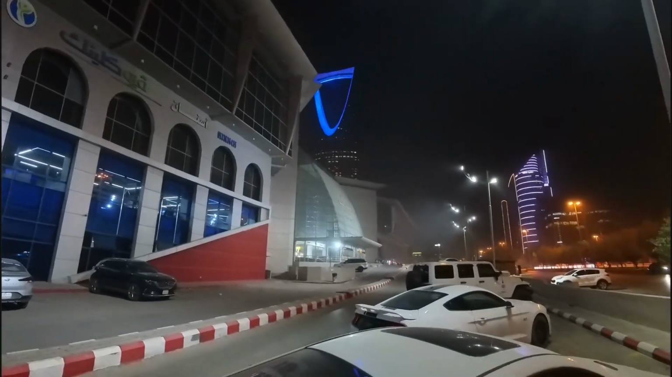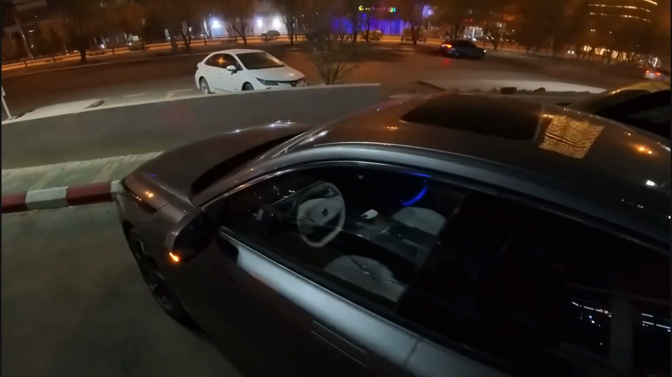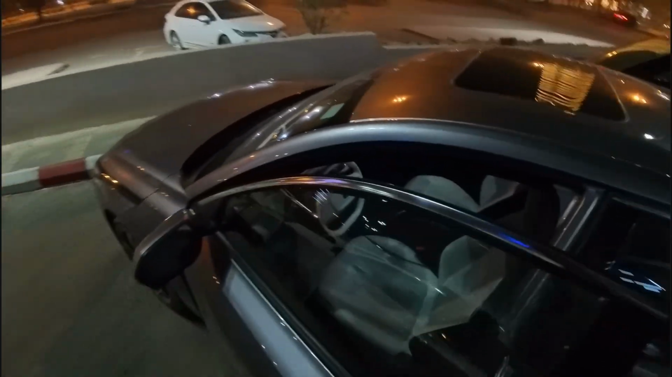The Kingdom Tower in front of us, Mumtaz. But I actually forgot the action pod for the camera. Where is it? Oh, come on, guys. Did it fall down or something? Oh, actually here it is. My bad.